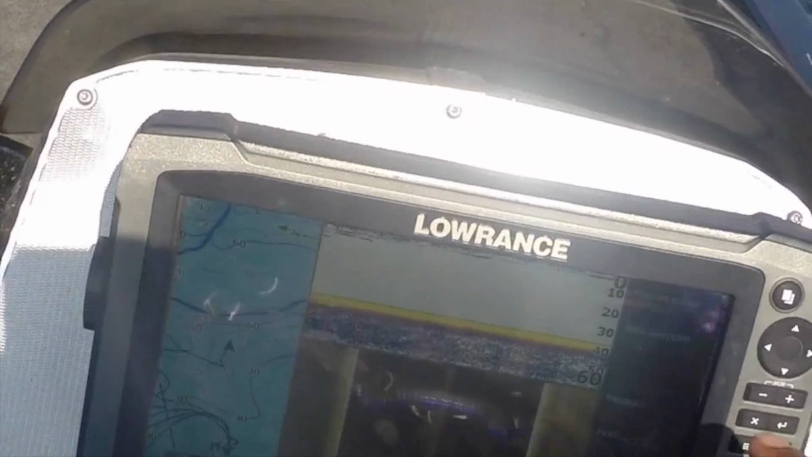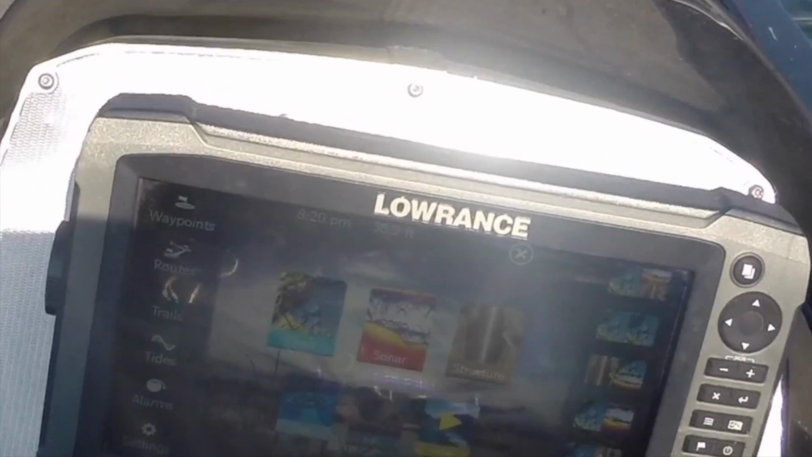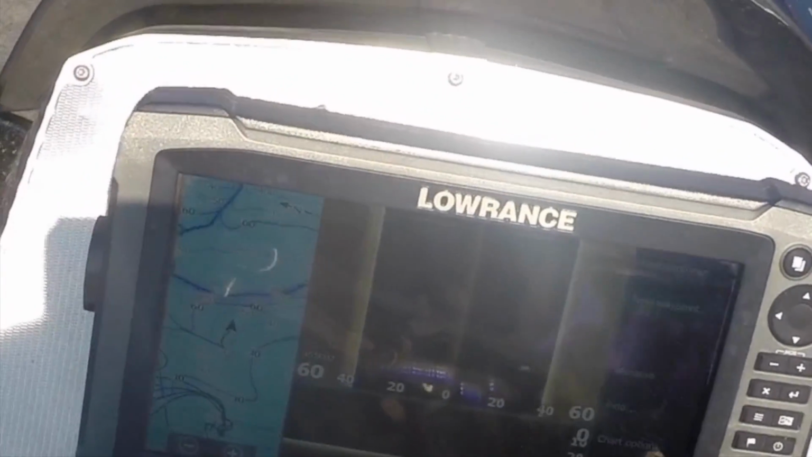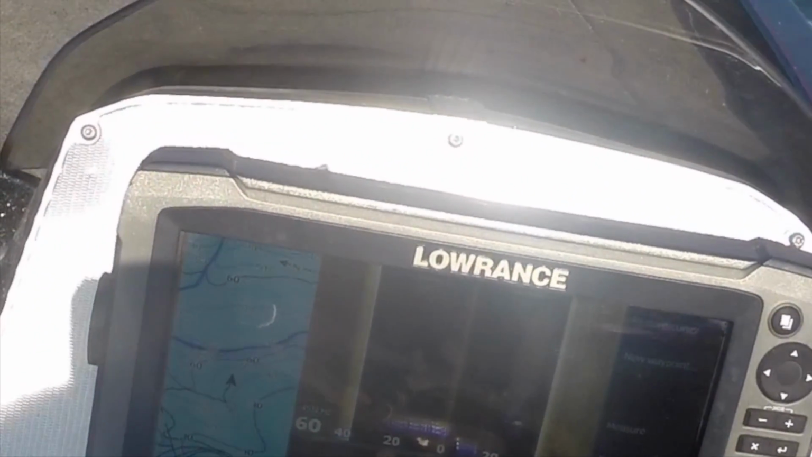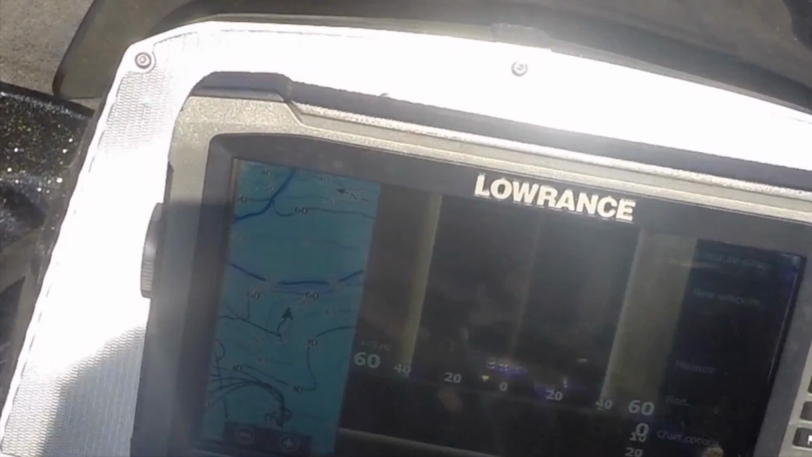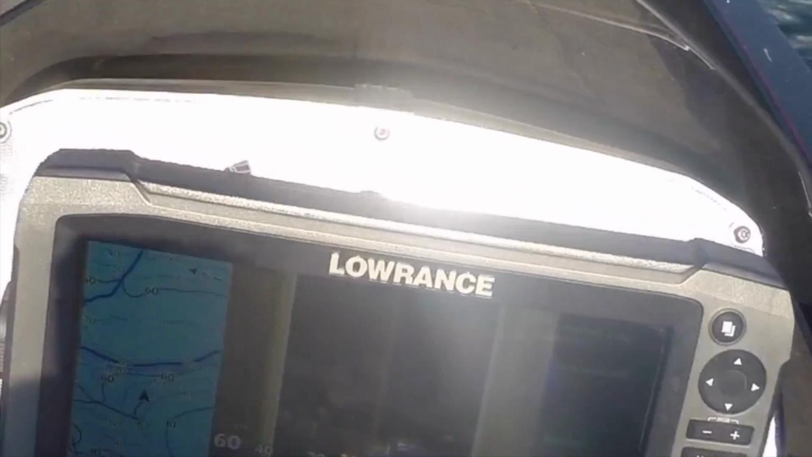And on structure scan, I can look to the left and right, and I also can have down scan where I can see what's directly under the boat. On the bottom screen here, that's my down scan. Top screen is structure scan, left to right, and then I've got my mapping on the other side here.